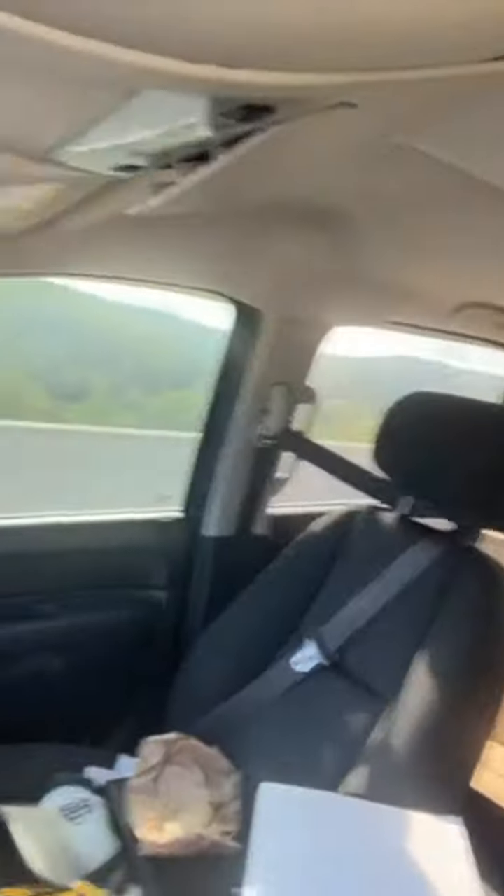And I gotta tell you, man, that is awesome out there. Look at that. That is so pretty. Big old field, big old mountains out there. I'm going over a huge valley right now.